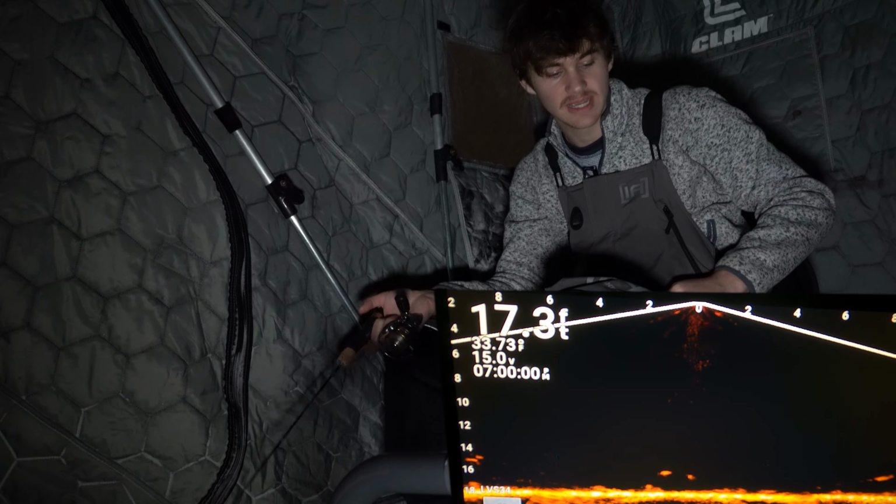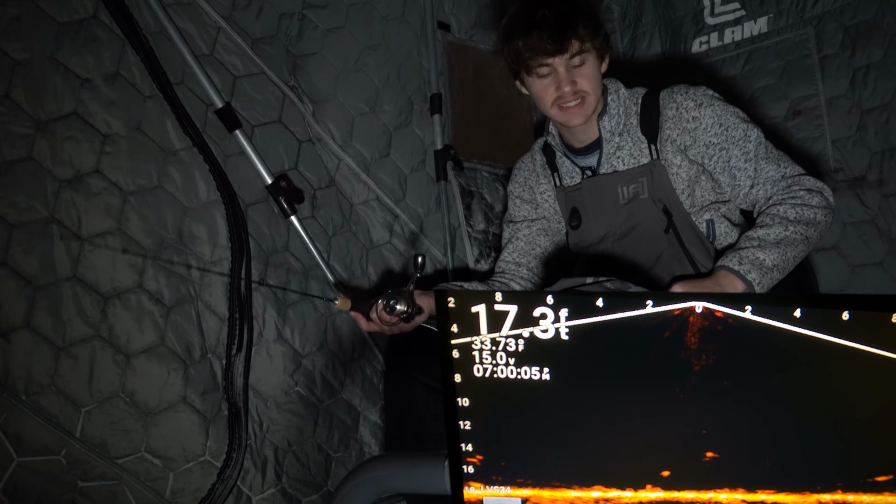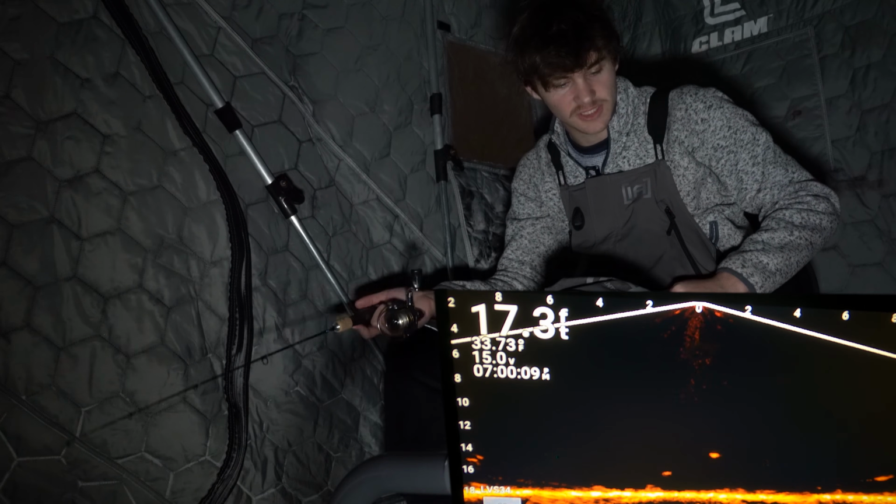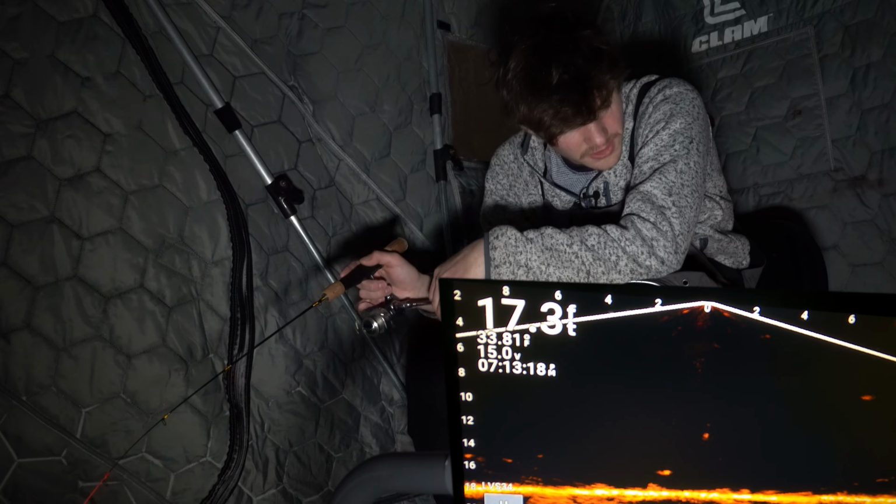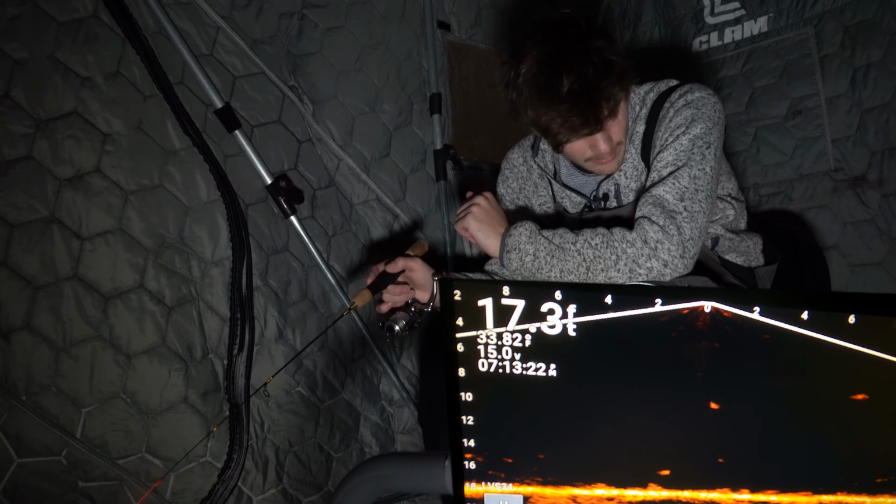Usually these walleye are hugging bottom, so most of them are going to be pretty close, within about 6 inches to a foot of the bottom. So all I'm trying to do is work as low to the bottom as I can and pull these fish off it. Oh, looks like we got another suspended fish, sitting about 7 feet to my right. We're going to see if I can pull this guy in.